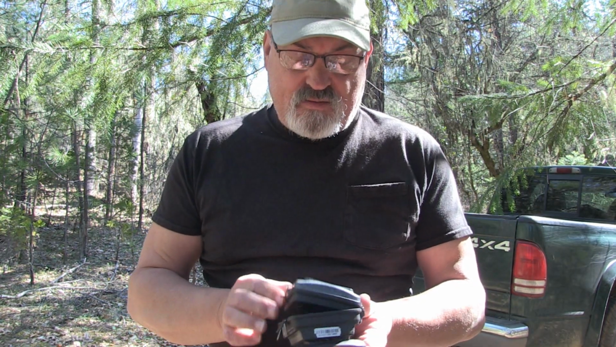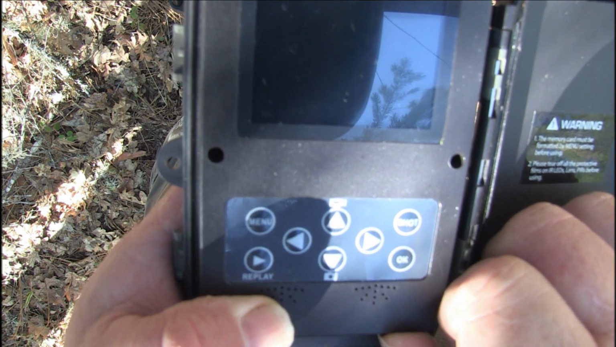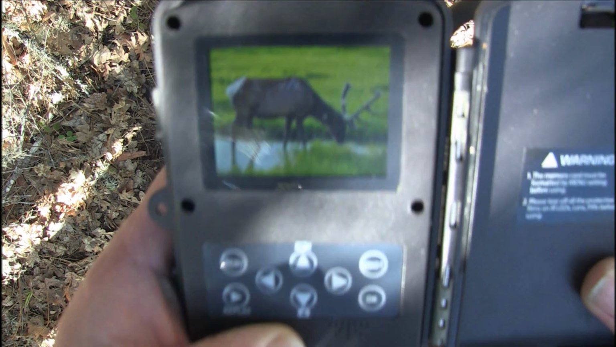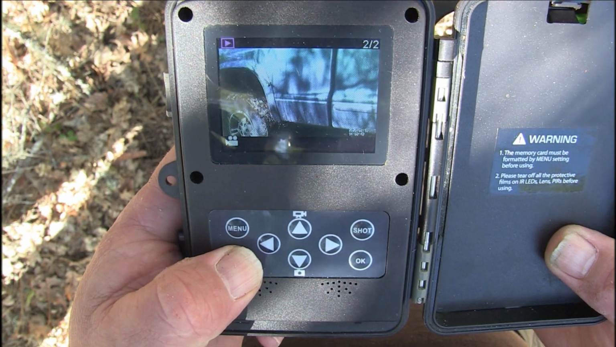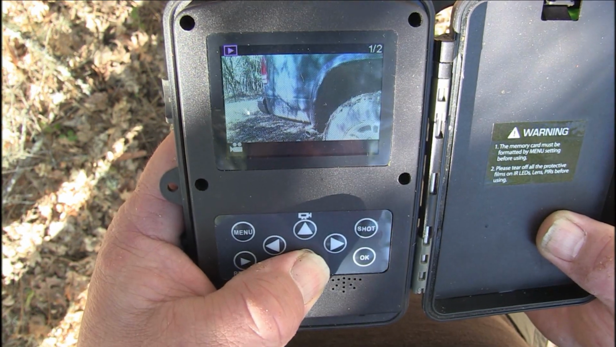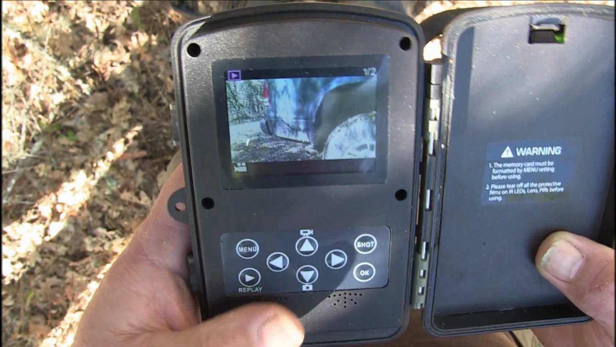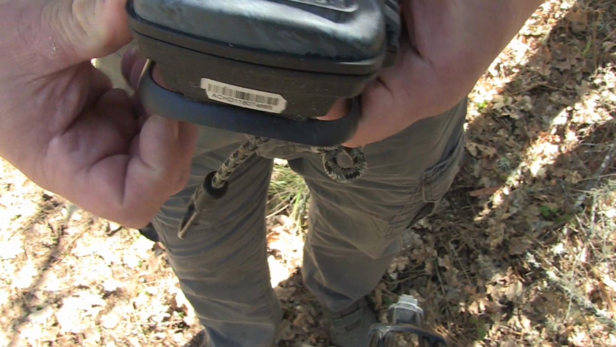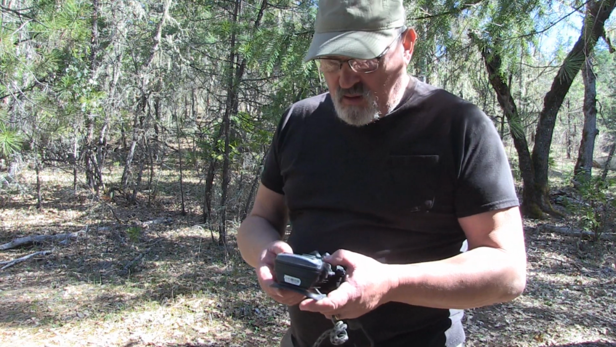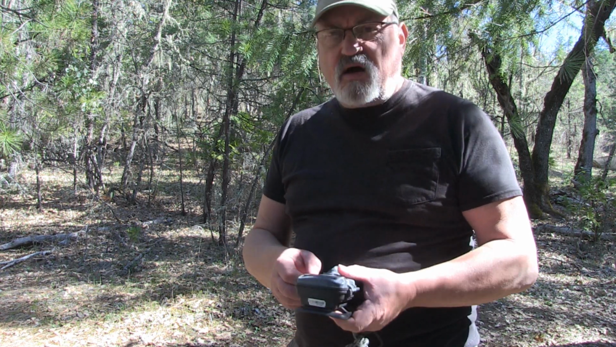Okay, let's open this and see if we can see anything on it. Two images, it didn't catch anything. Well, there's only about 4 images on this, and I don't think this camera caught any images.